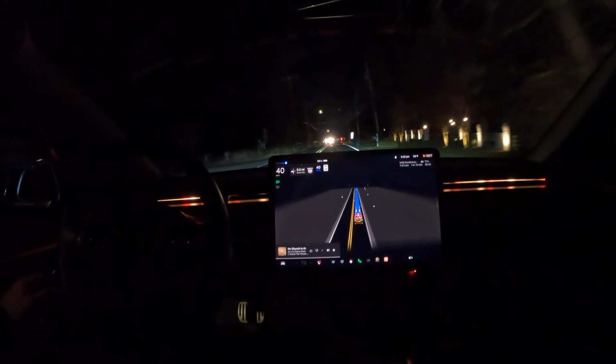We've got the more difficult part of the drive coming up. As you can see, it's going to begin to get really narrow and very curvy. Hopefully we can keep in the lanes and see how FSD is acting with this current build. This is 11.4.7.3, I believe. I may be off by a digit there, but this is the latest build given out to customers.